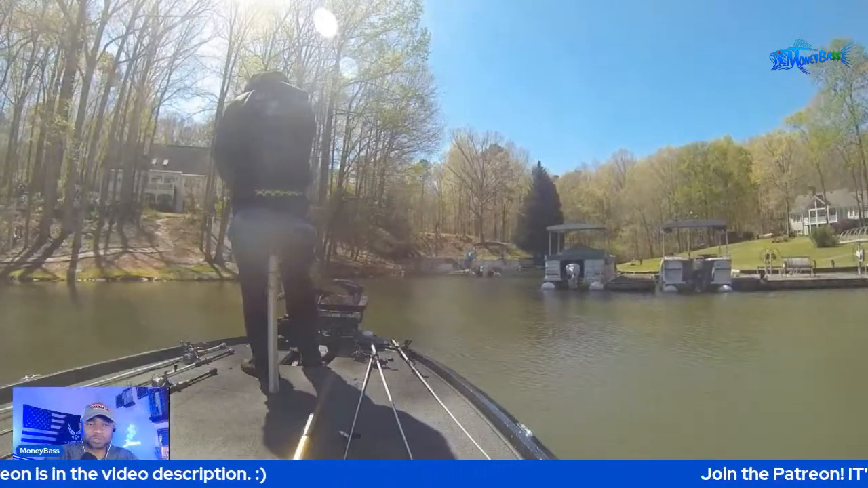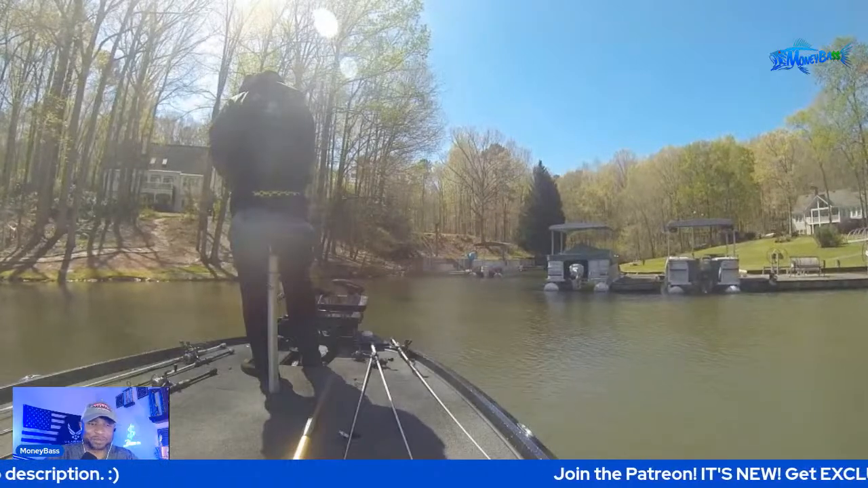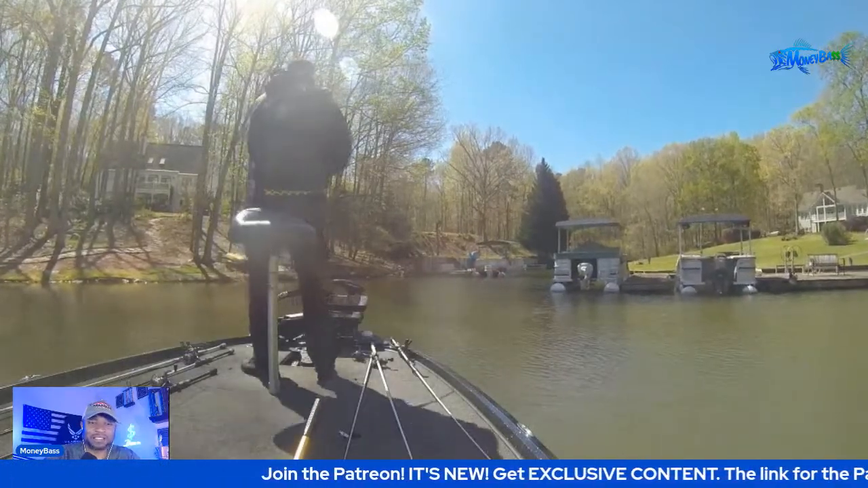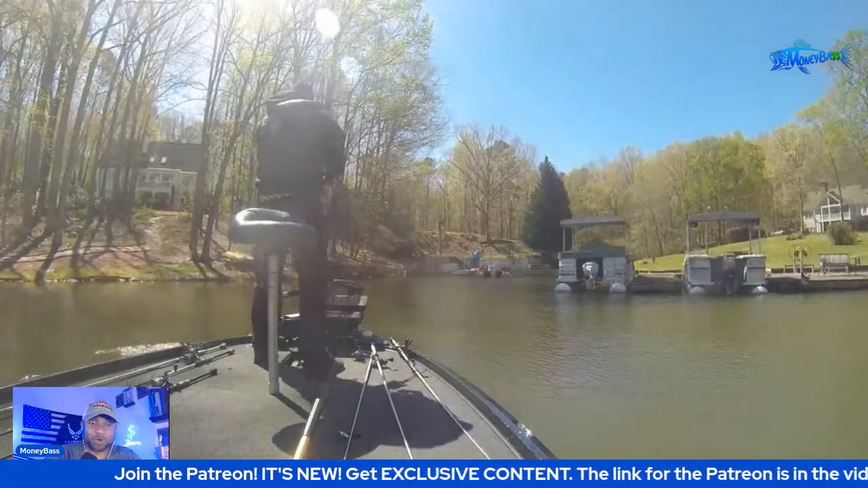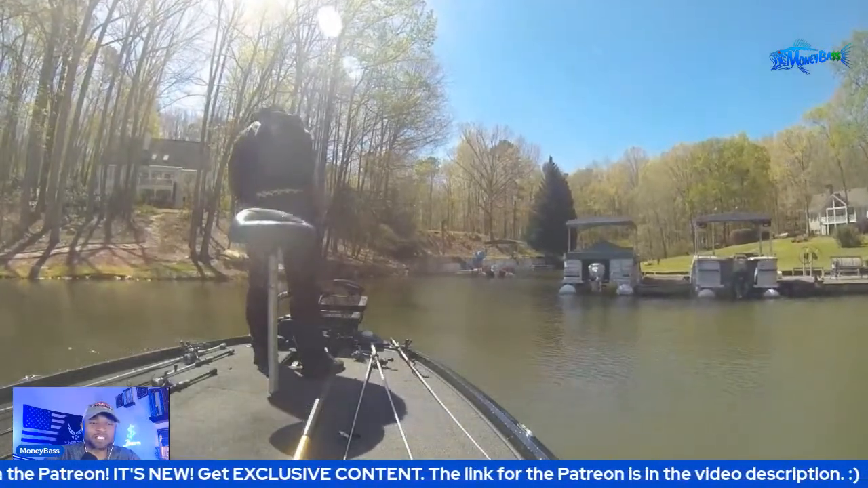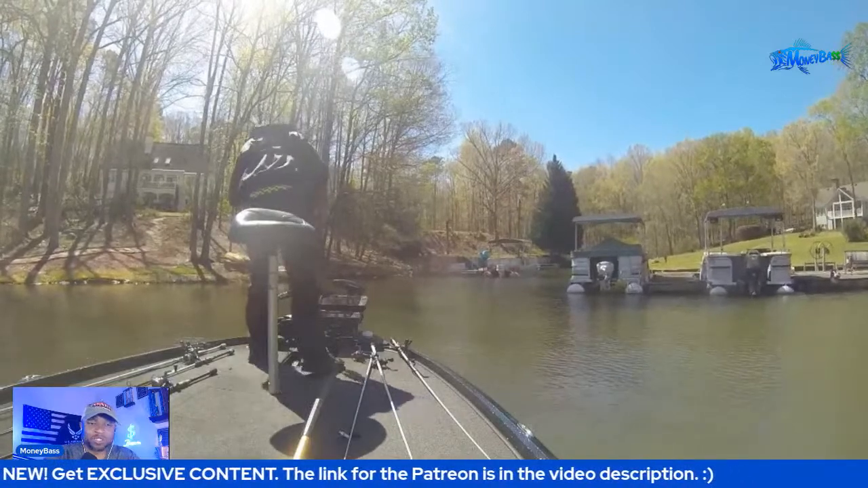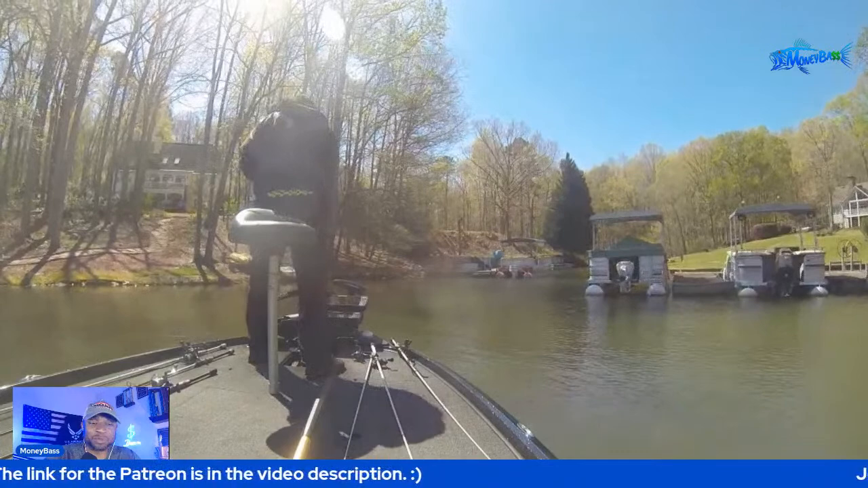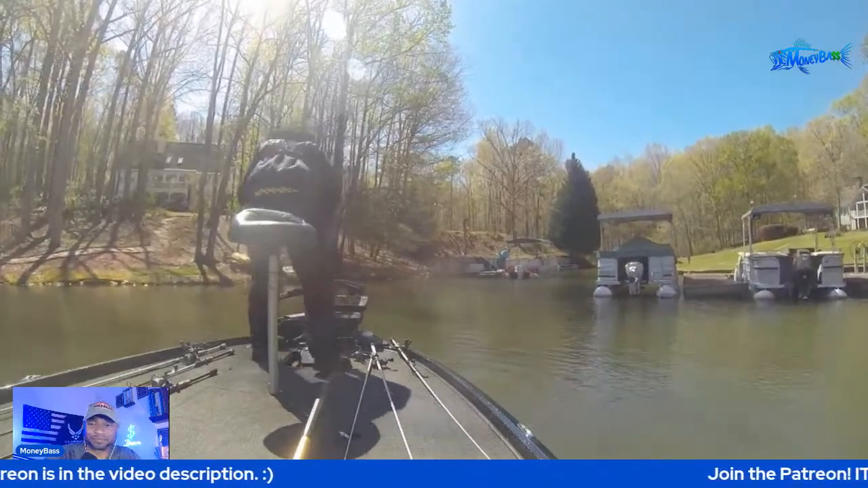All right, so this was a catch that I really like, guys. I was able to see two fish sitting off to the side and just kind of pitched a wacky rig over to it. Watched that bait just flutter down, saw the fish slowly swim over to it. And when I pulled on my bait, it didn't move, so I knew that fish had it.